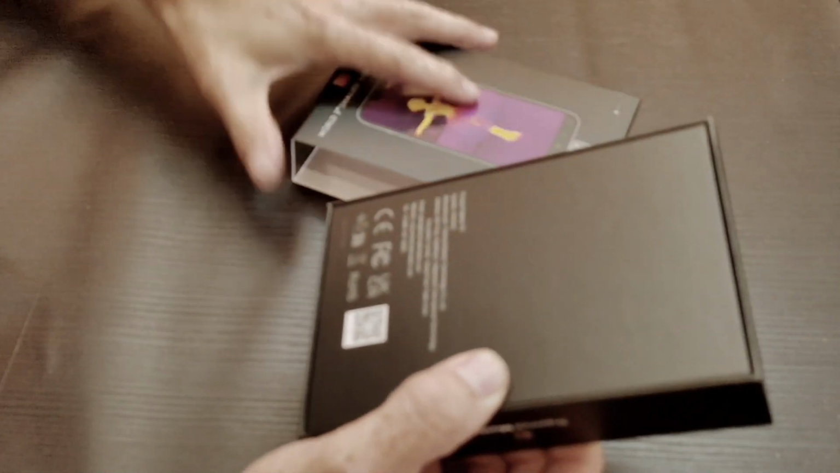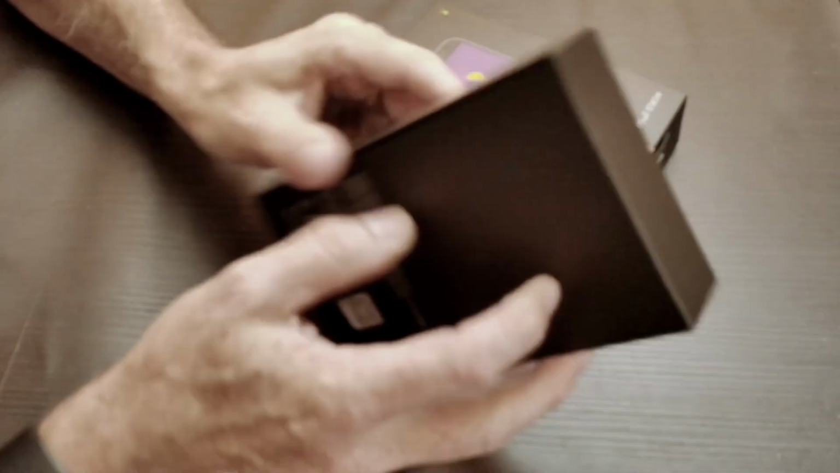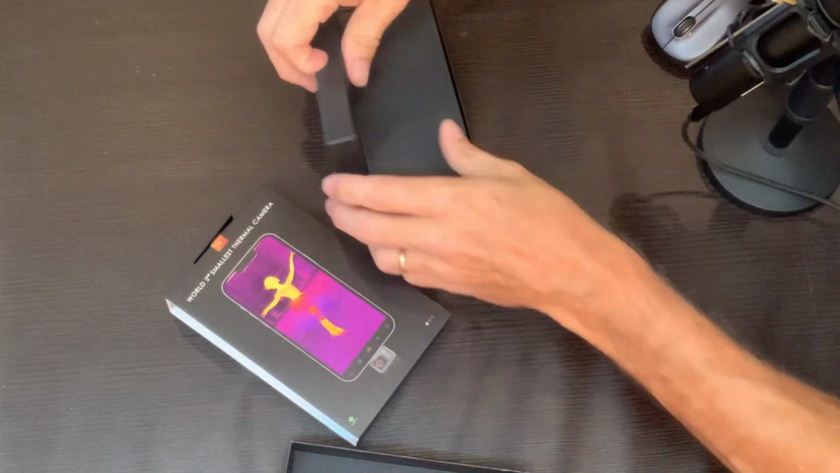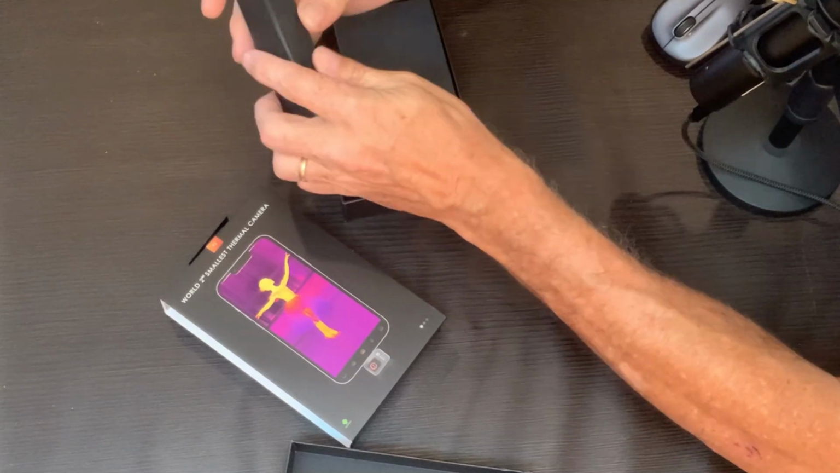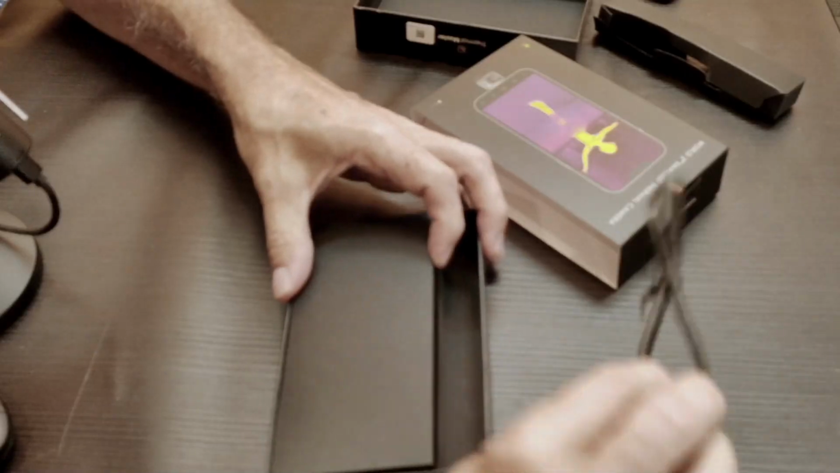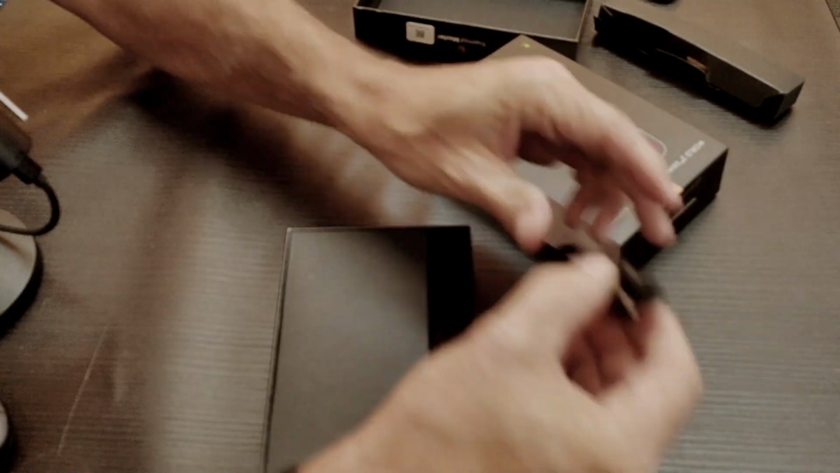So first, we're going to open the box here, and I've got a little package over here with, looks like just a power cord. It's a USB-C to USB-C.